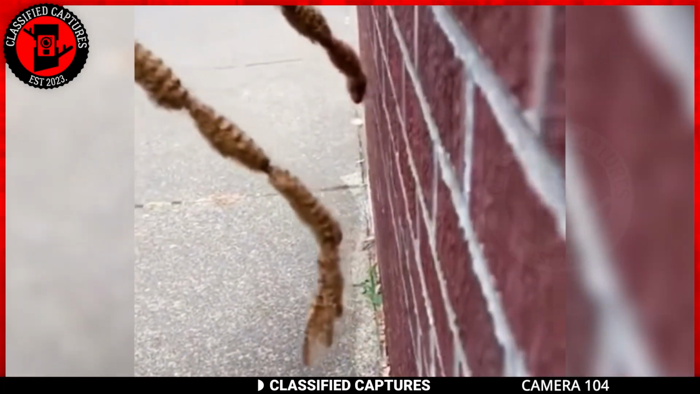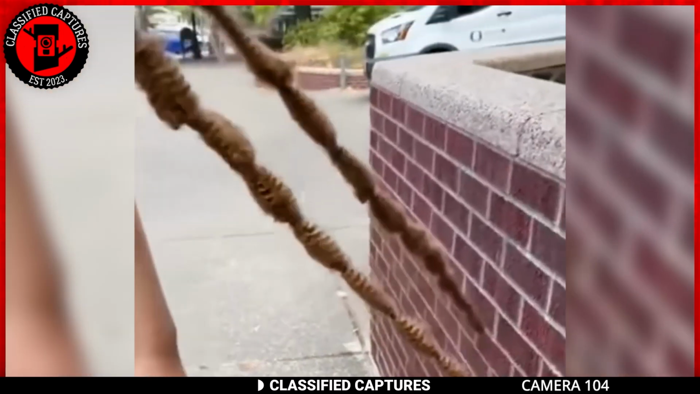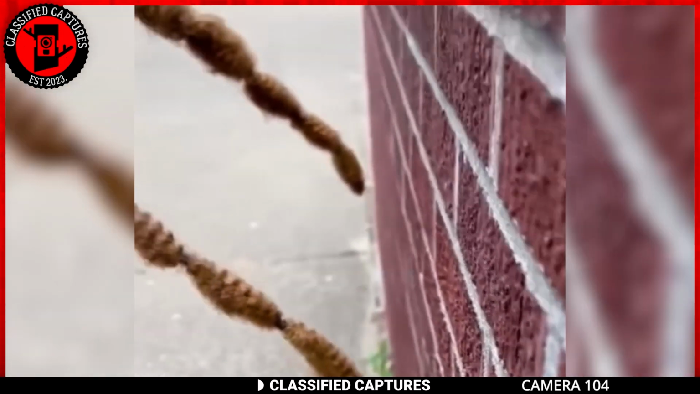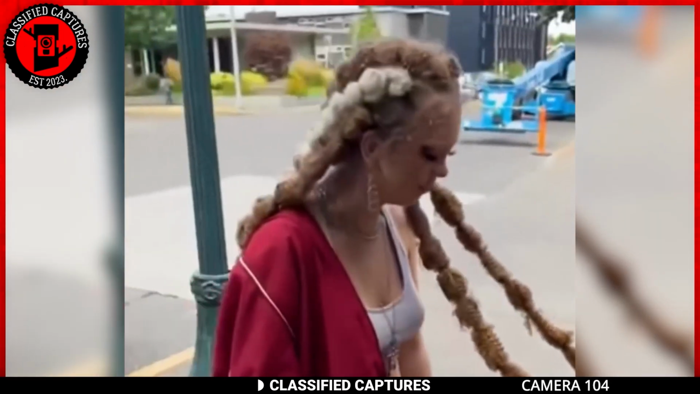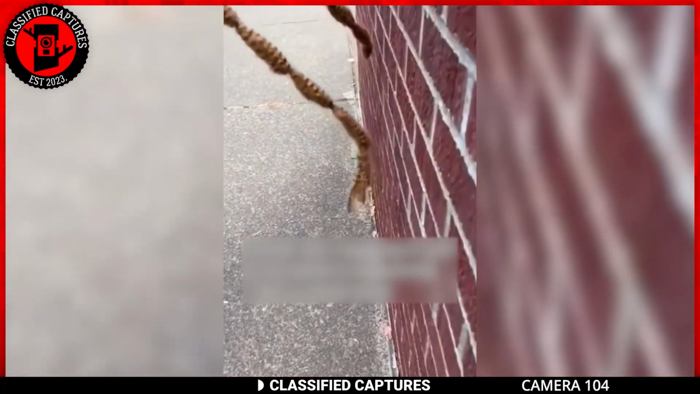But this, it could be a glitch in the Matrix. It could also be that a strand of her hair was clinging to the wall, but the strand is so tiny it looks invisible. Now that I say that out loud, it doesn't sound possible or smart. It definitely has to be CGI.